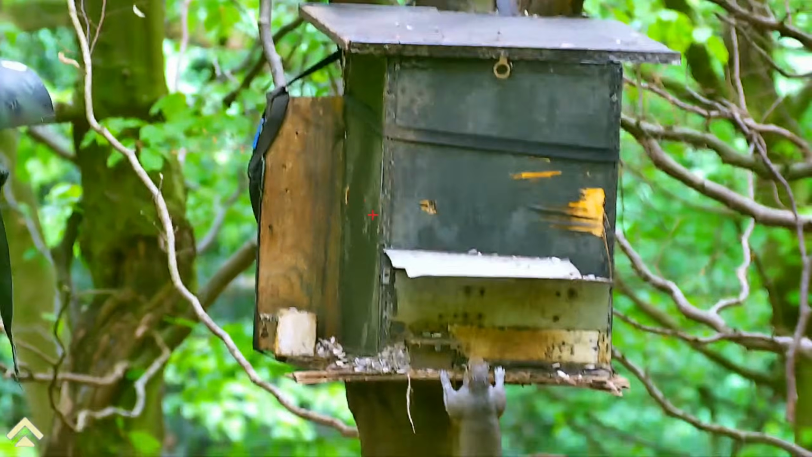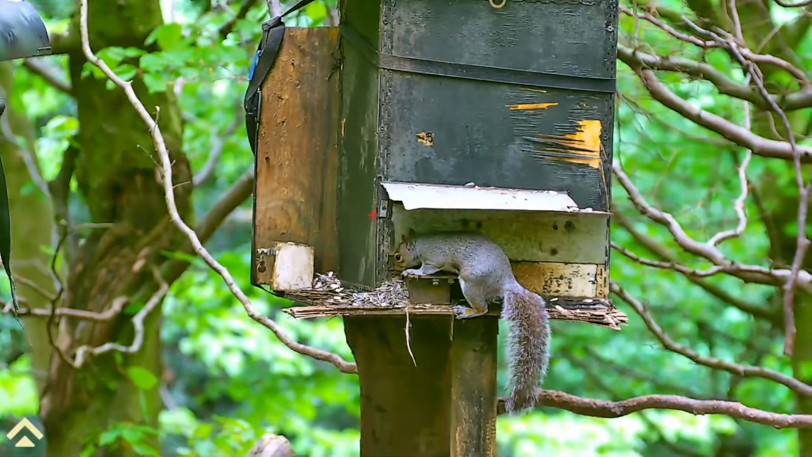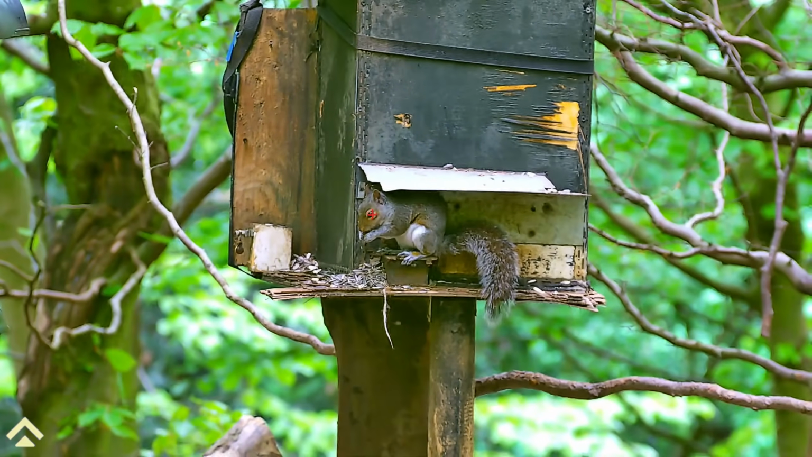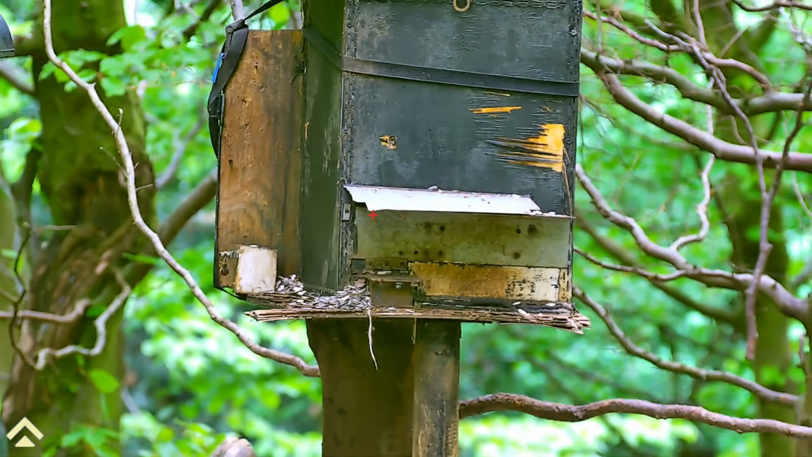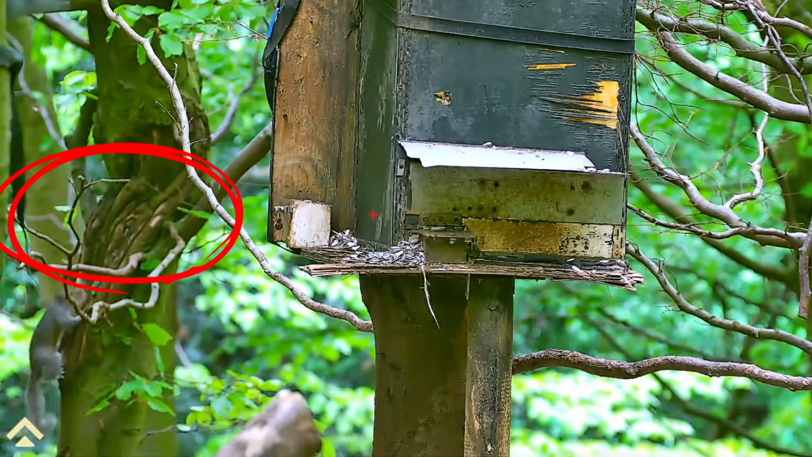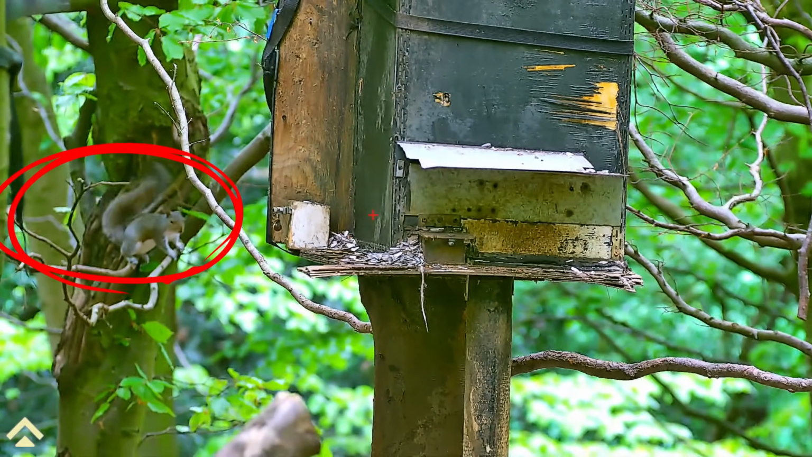Well, 9:30, that was it for feeder number 1. So I made the decision to move up to feeder number 2. After waiting for over half an hour, 2 come to the feeder within 4 minutes of each other.